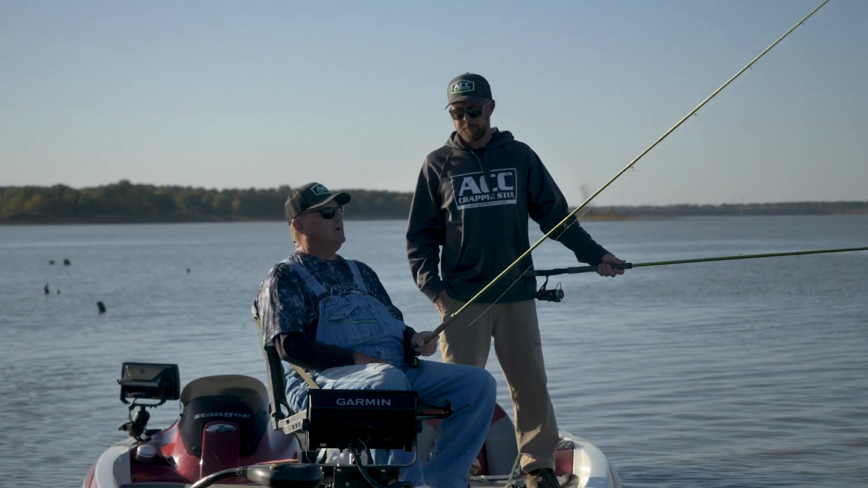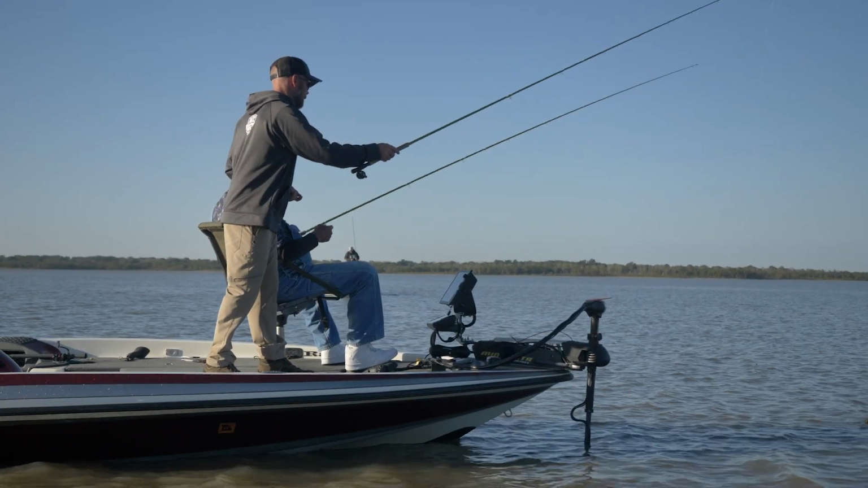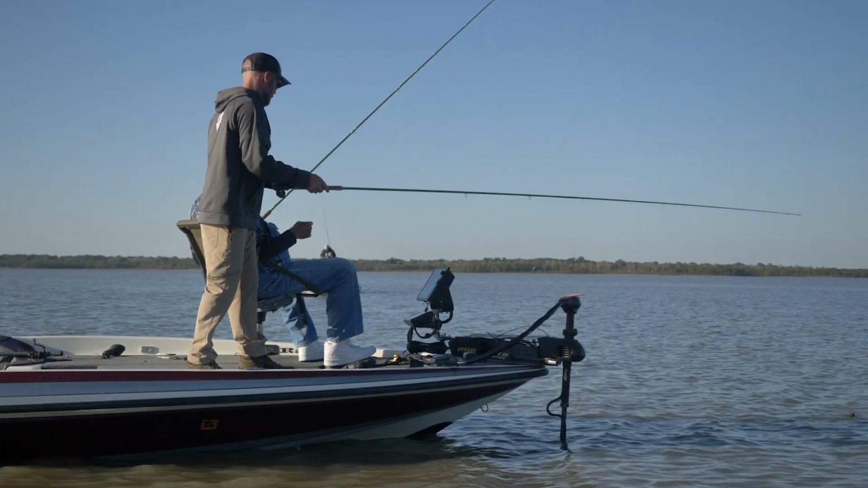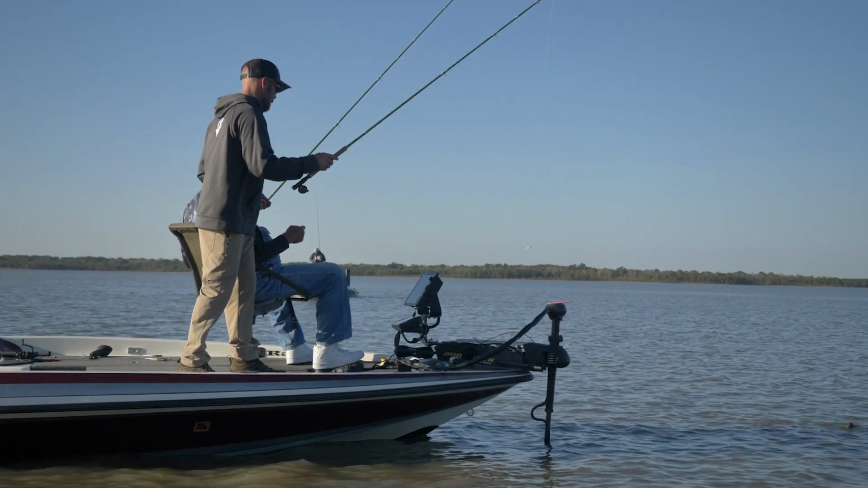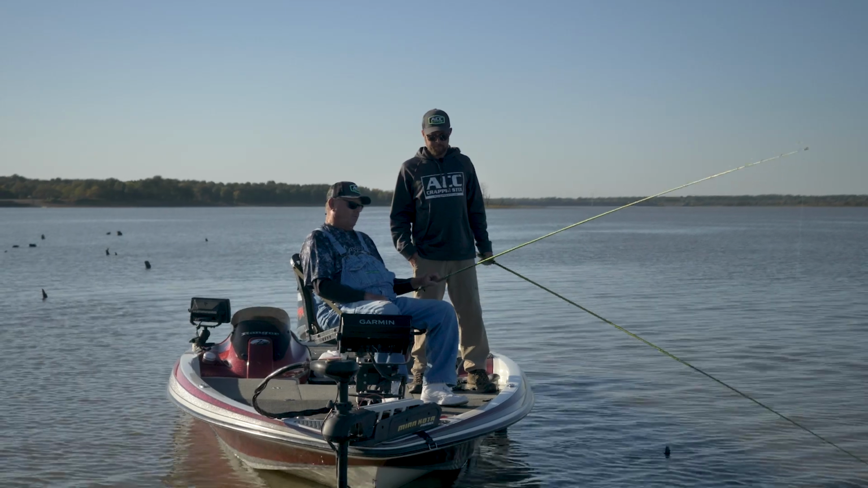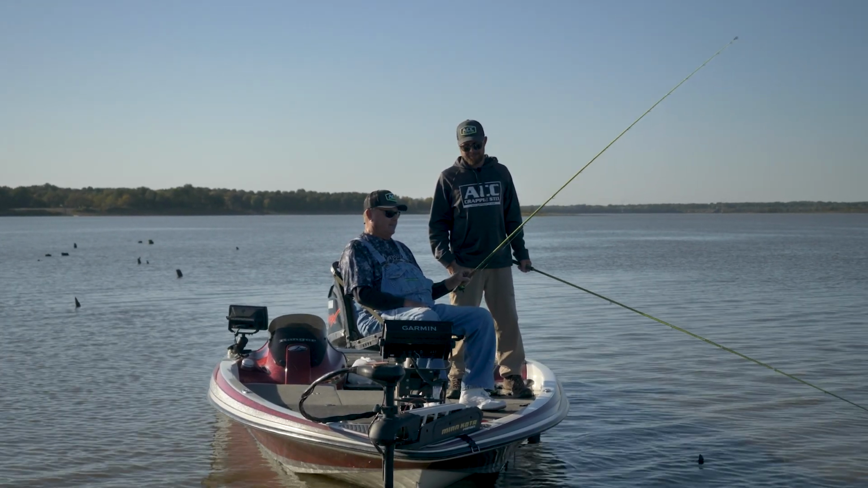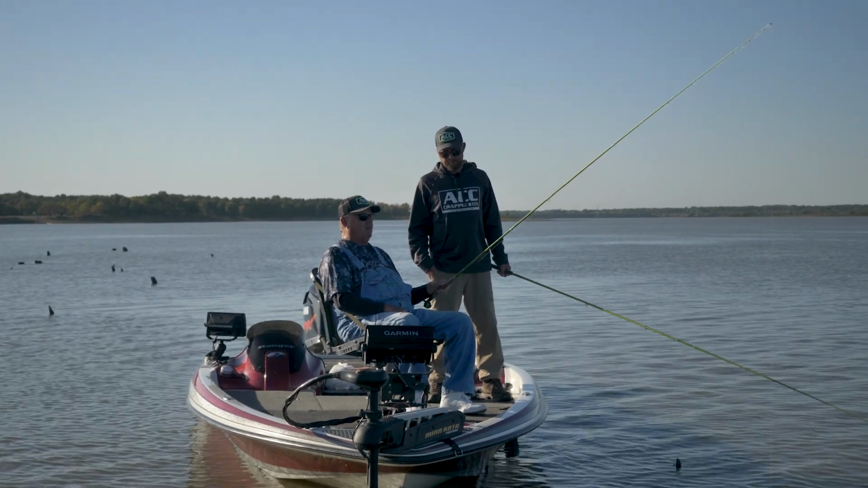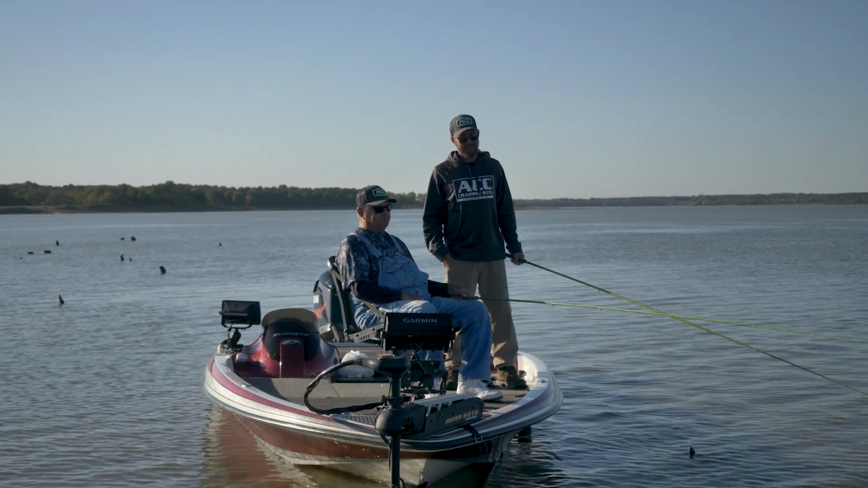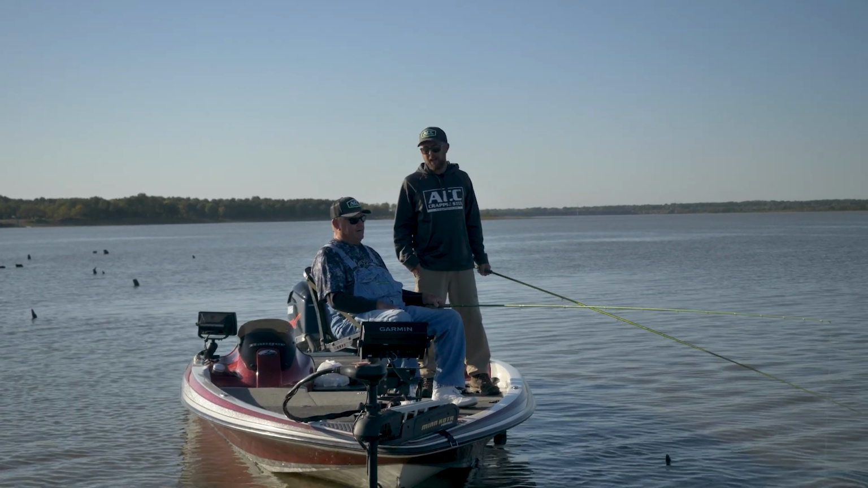It's just hard. A lot of my buddies fish this rod right here anymore. A lot of them do. You can't beat them. I don't know how old this rod is, but it's caught a lot of fish. You can see. I tried to wash it off one time. I like seeing the old ones that have been around for a while and have caught thousands of fish.